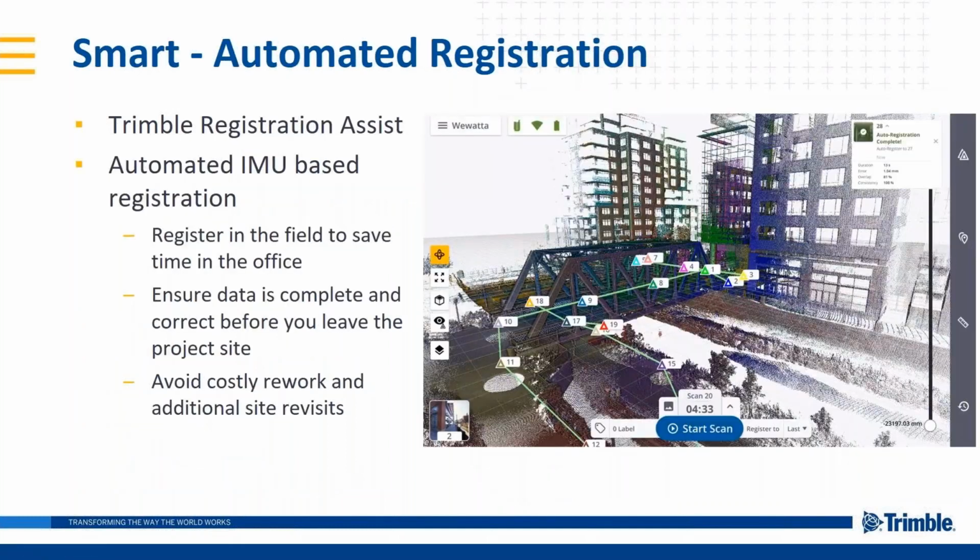On the software side, as far as smart, I talk a lot about the automated registration. So this is a tool we've got called Trimble Registration Assist. The scanner is an IMU-based system, and the software is going to use that information to help register to the last station.